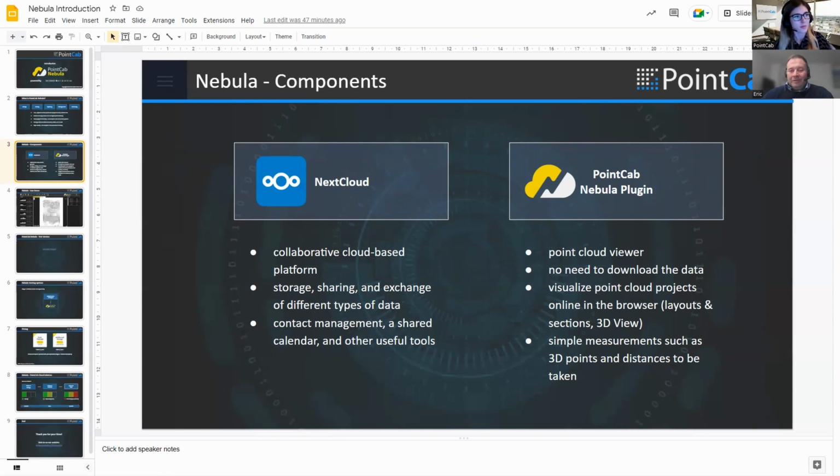So Nextcloud is like any other cloud-based platform, so I'm sure all of you have heard of Dropbox or Google Drive. The difference of Nextcloud is that it's open source and it can be extended with different plugins.